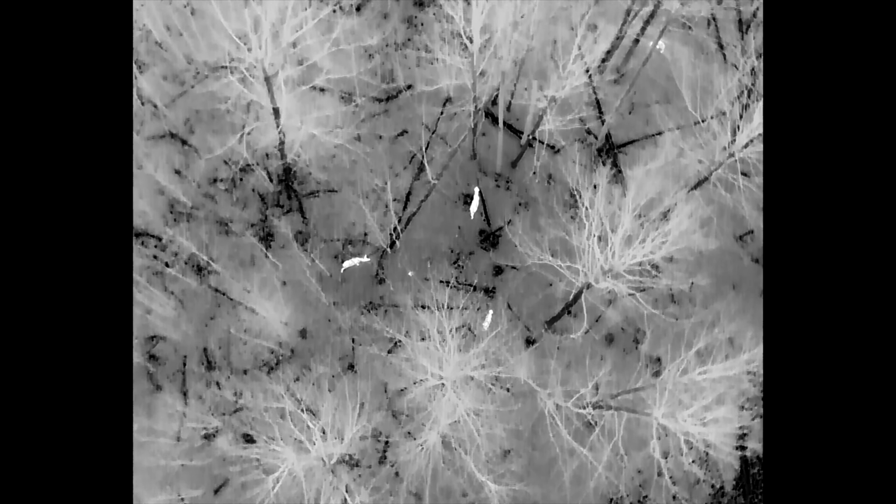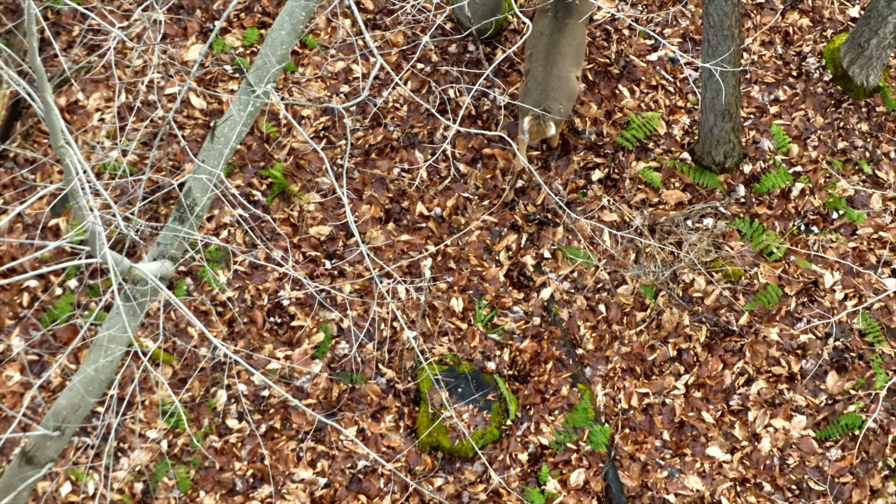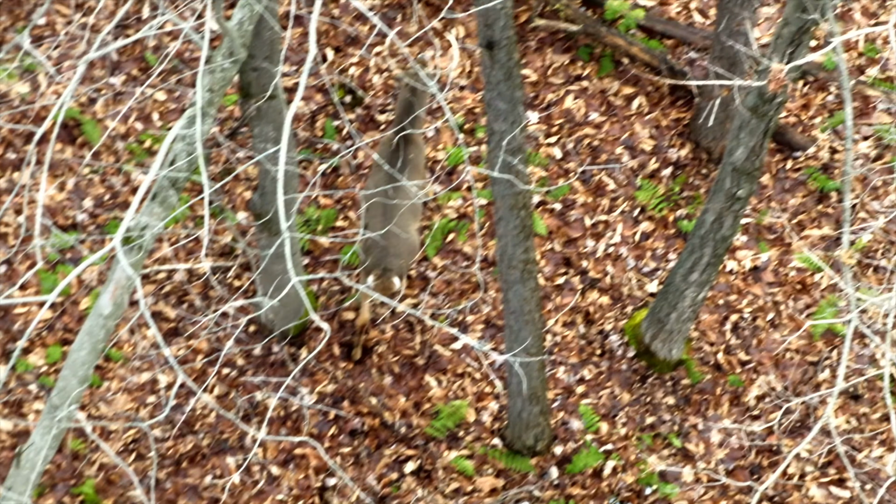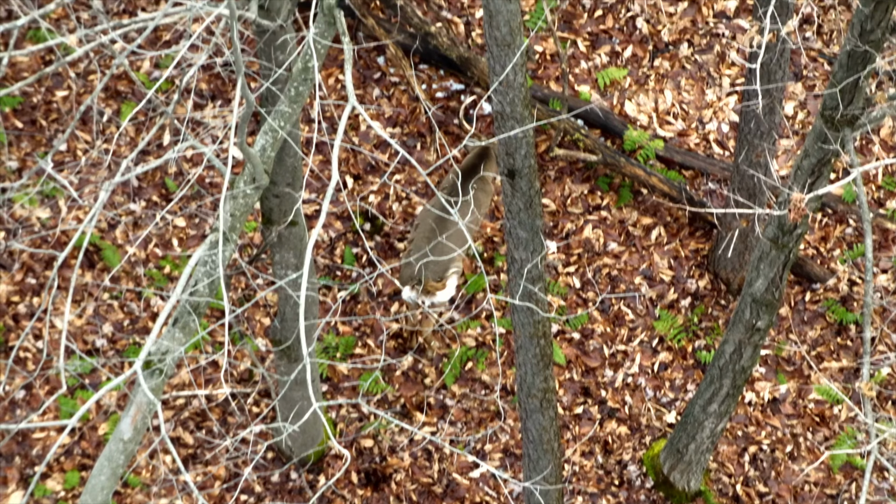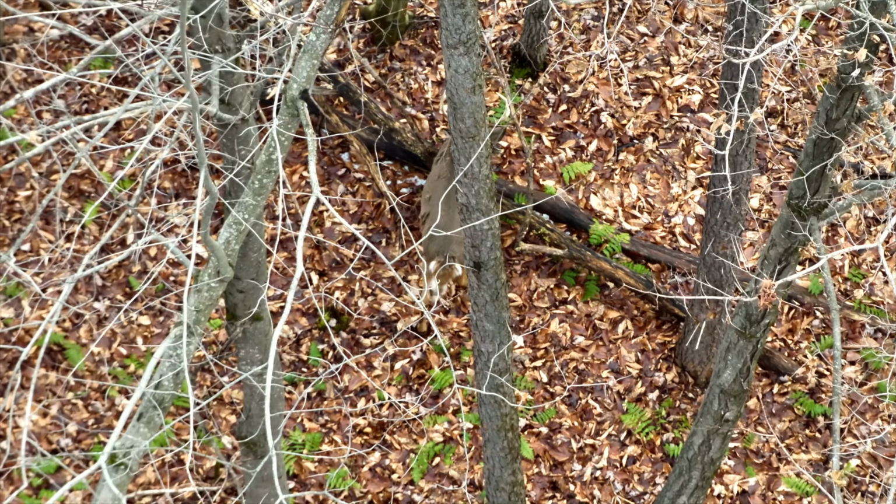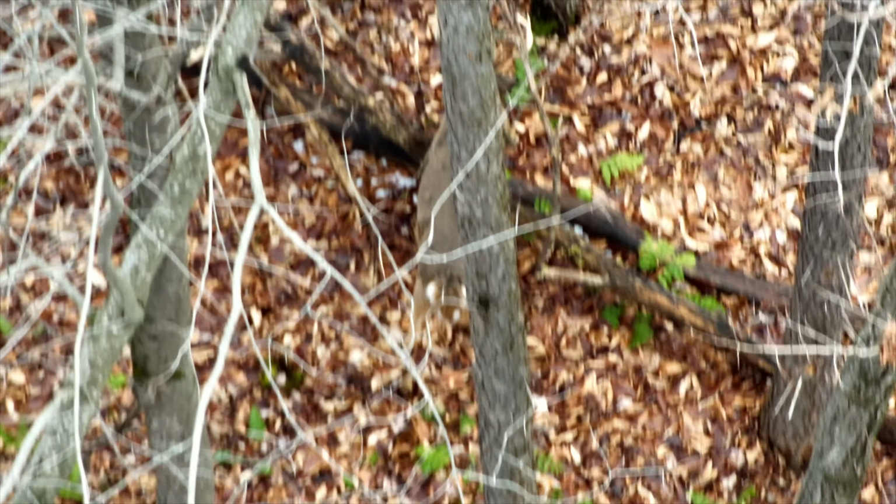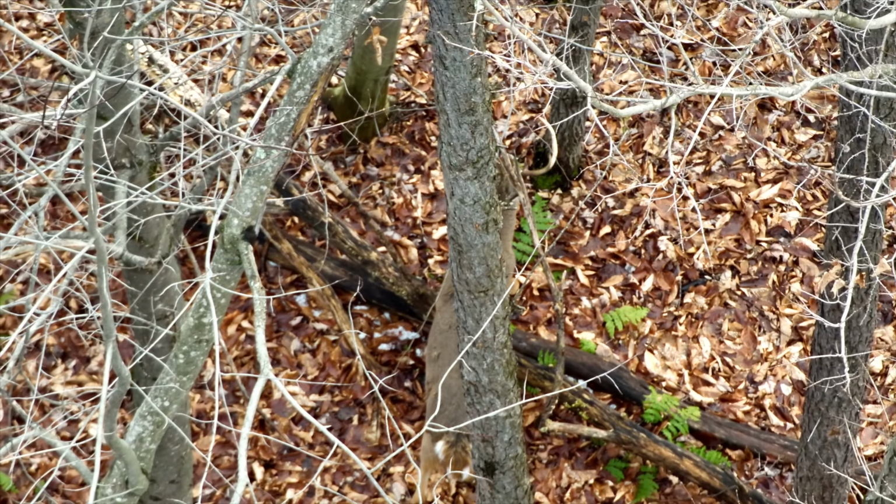You see how crystal clear the deer pop up on the infrared camera. You see here, this buck is just going through the hardwoods here, eating on some ferns.